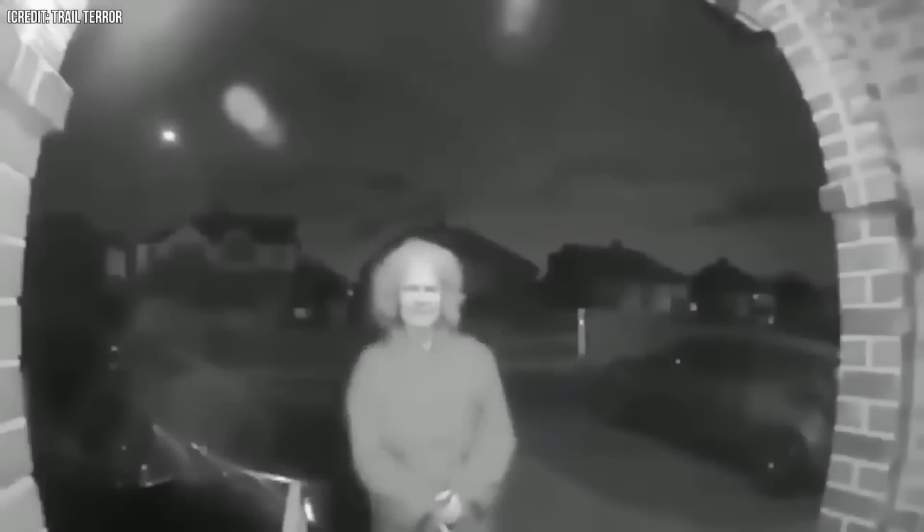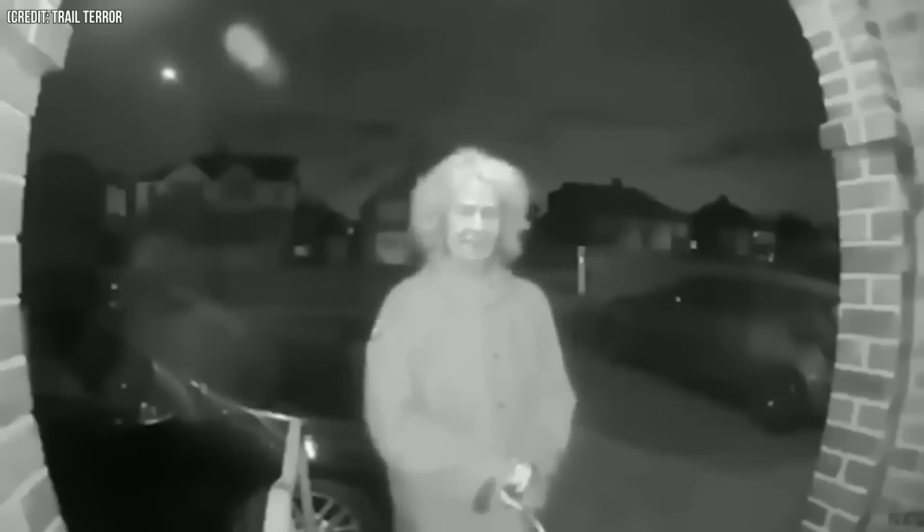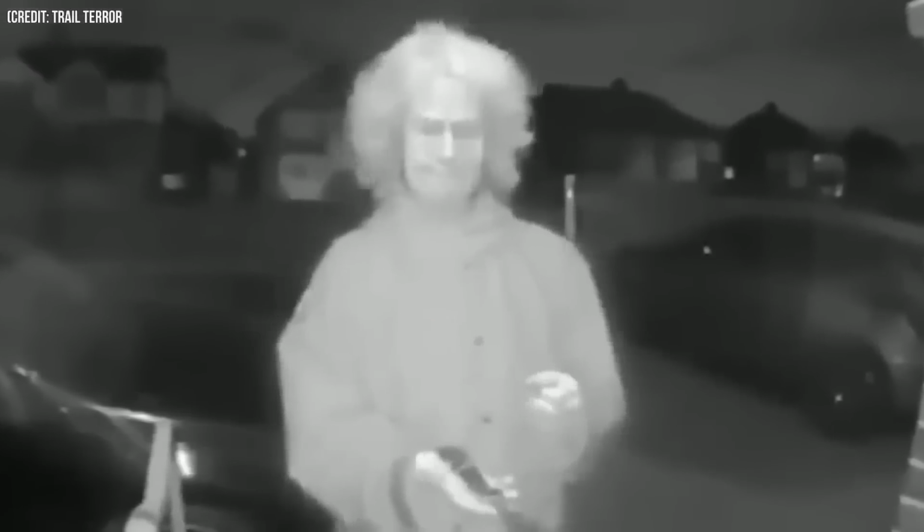Number 27. In a more unsettling video, this video captures a disturbing incident where it appears that an elderly woman is approaching the front door of a particular house. Her late-night gaze towards the door is already unnerving, but what adds to the terror is the object she holds in her hand. This eerie lady stands in front of the house, seemingly clutching a knife, perhaps anxiously waiting for